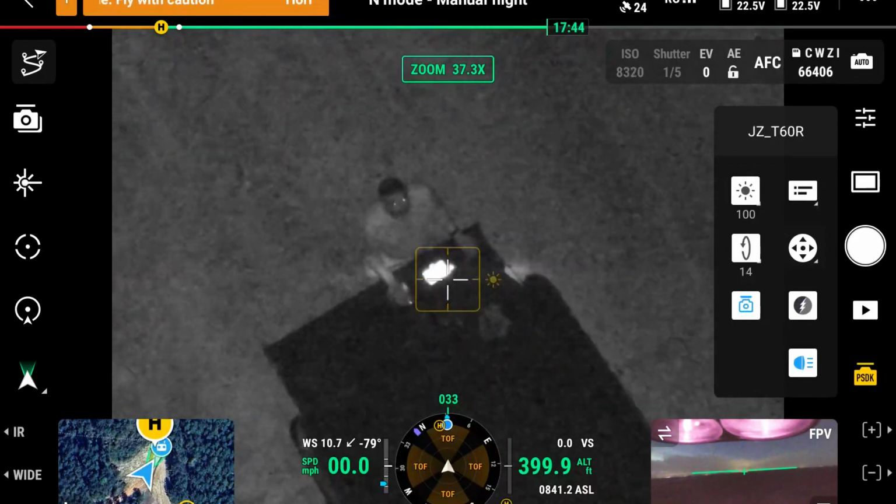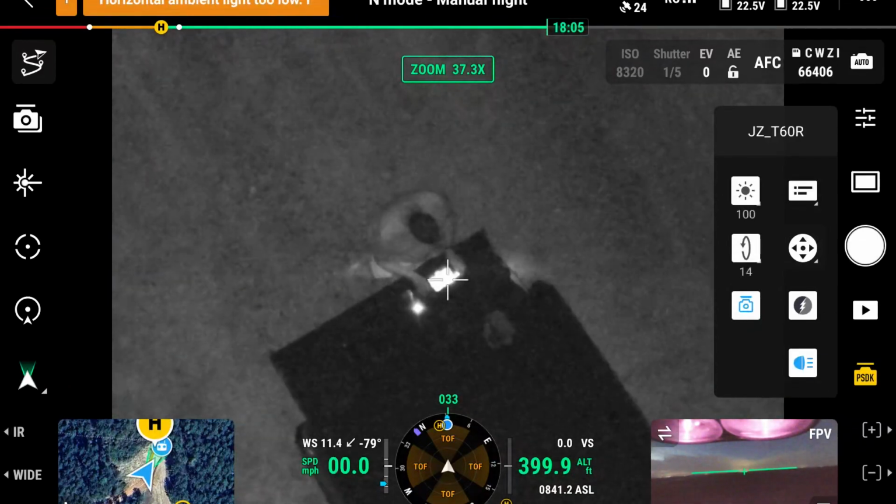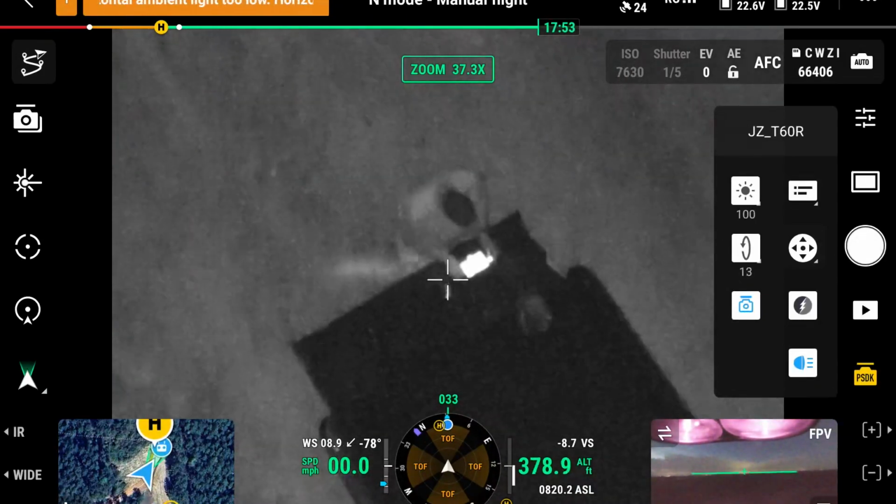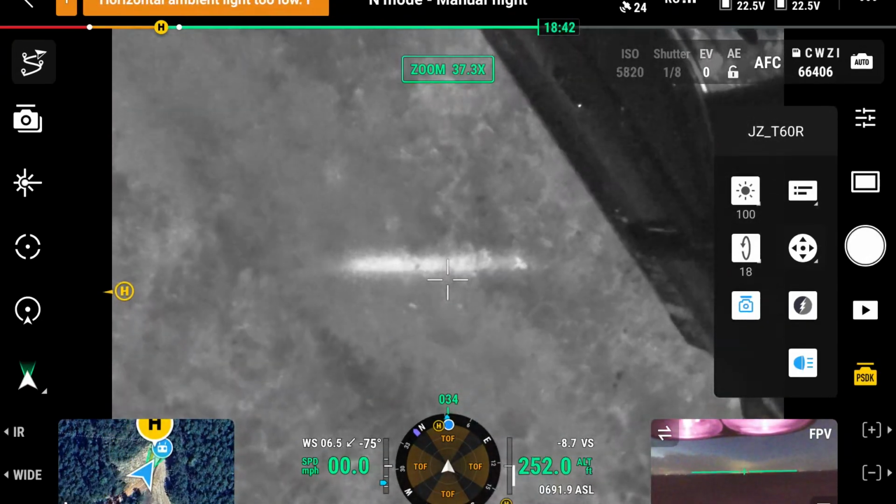Again, the other light was, you could see me pretty good with it at 400 feet. That's why I said the other one for search and rescue. But really, if you're doing search and rescue, you're probably not doing 400 feet. You're probably doing more like 100 feet. And I think at 100 feet, they were fairly comparable. We're going to lower this drone way down now. I did this a minute ago also.